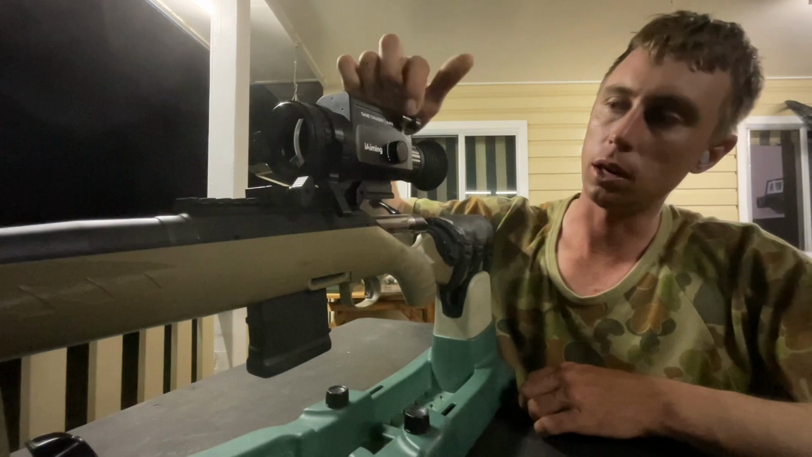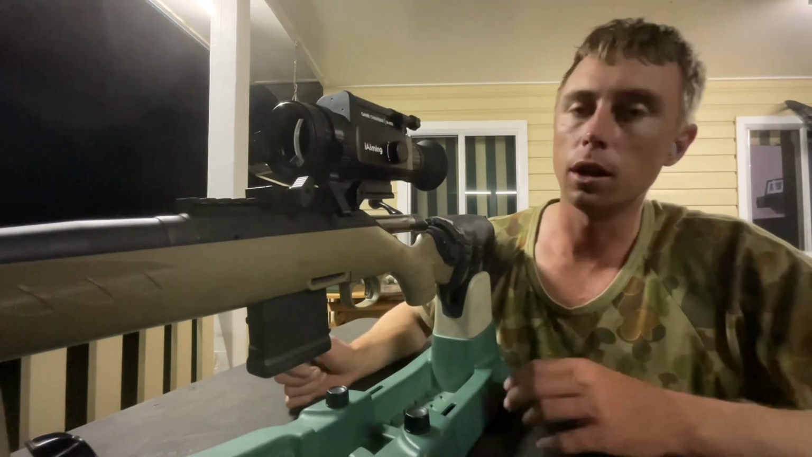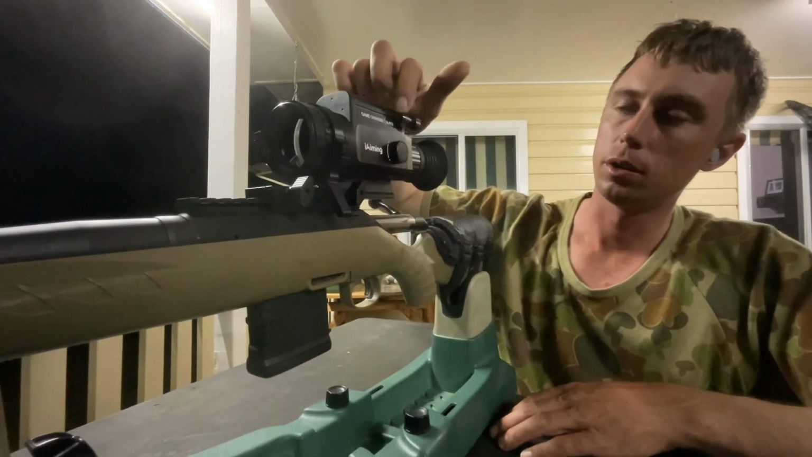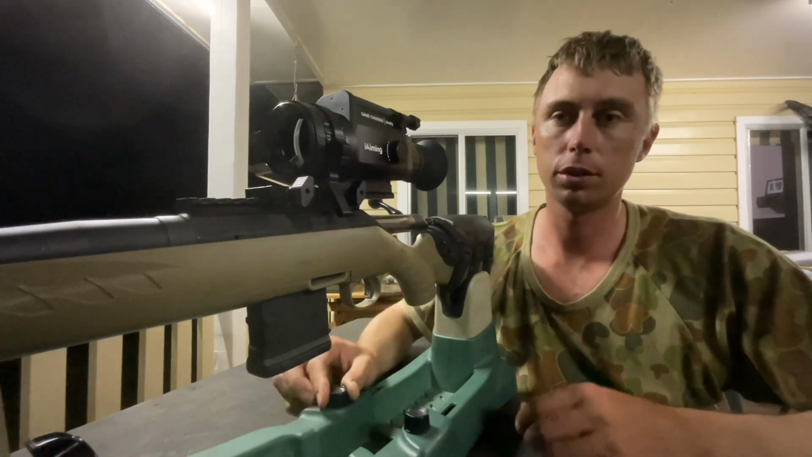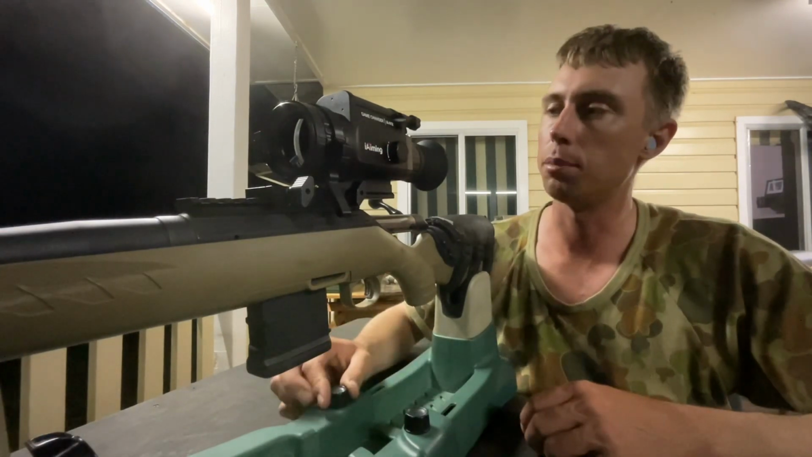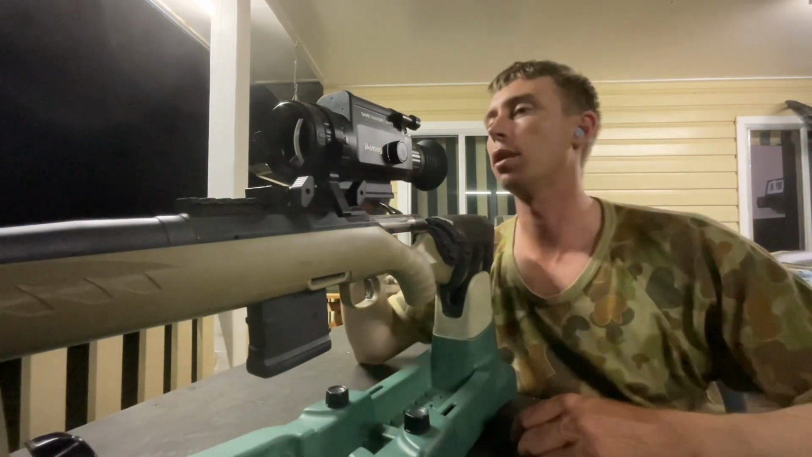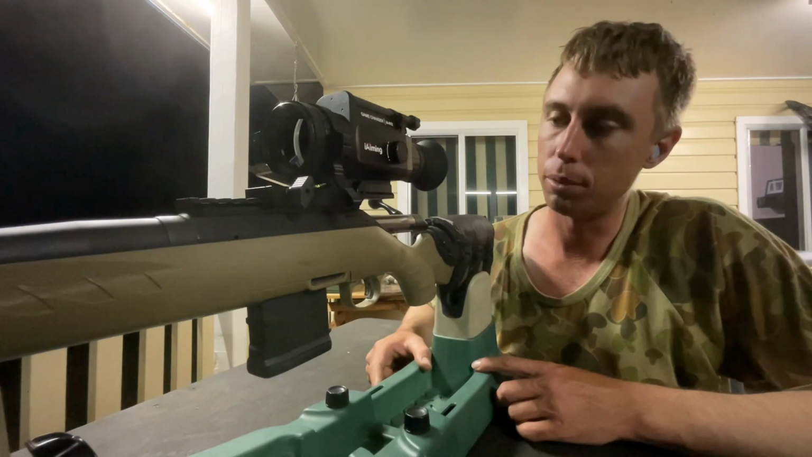It's probably only into aluminium there, I'm not 100% sure on that, but I did put some special grease that I use in all my torch tail caps just to lubricate it a bit, and it works quite well. It holds zero well. It allows for your bullet drop.